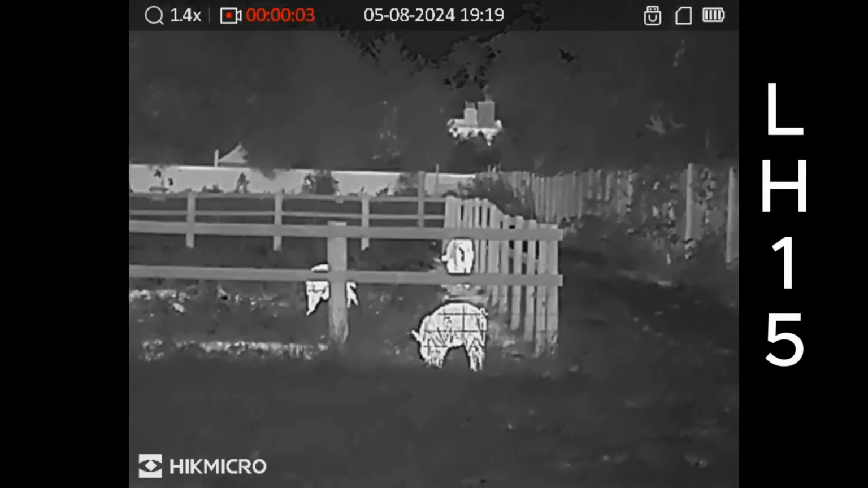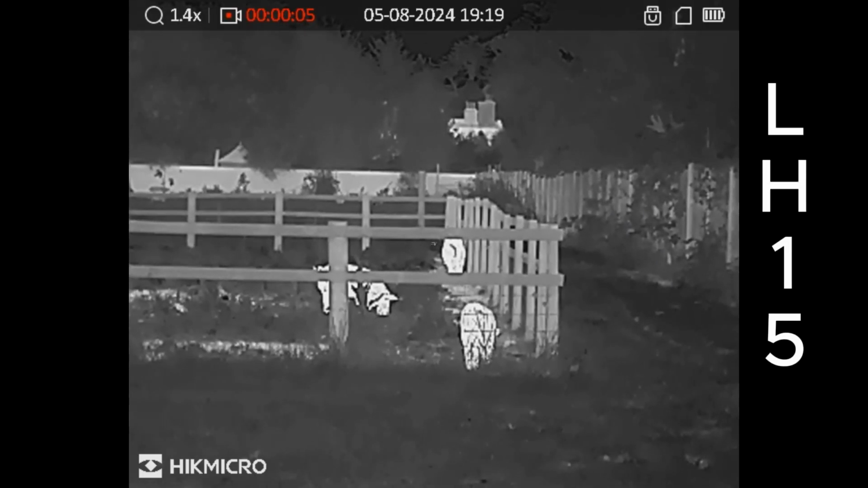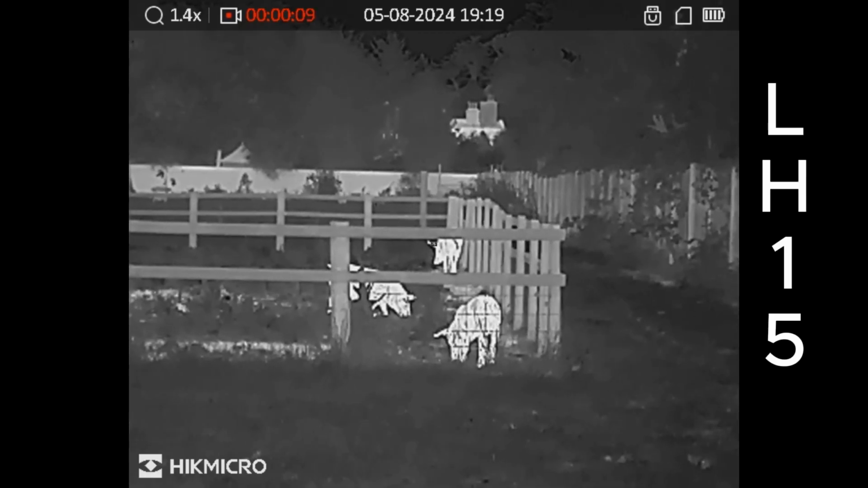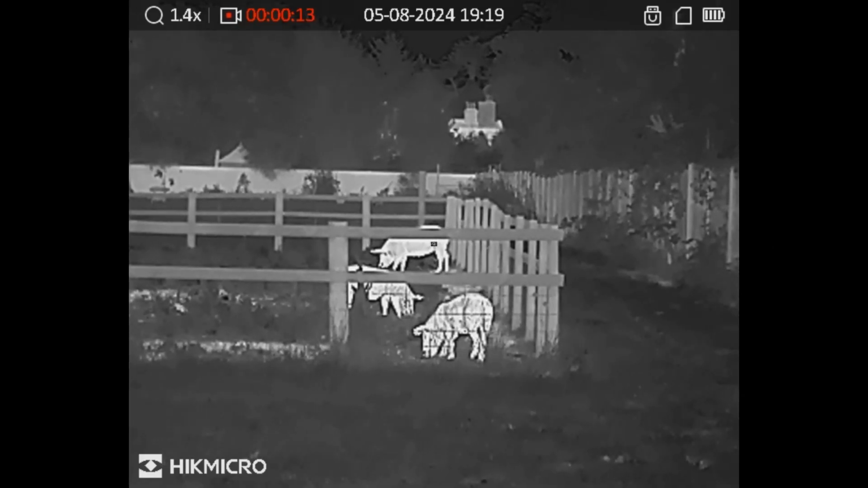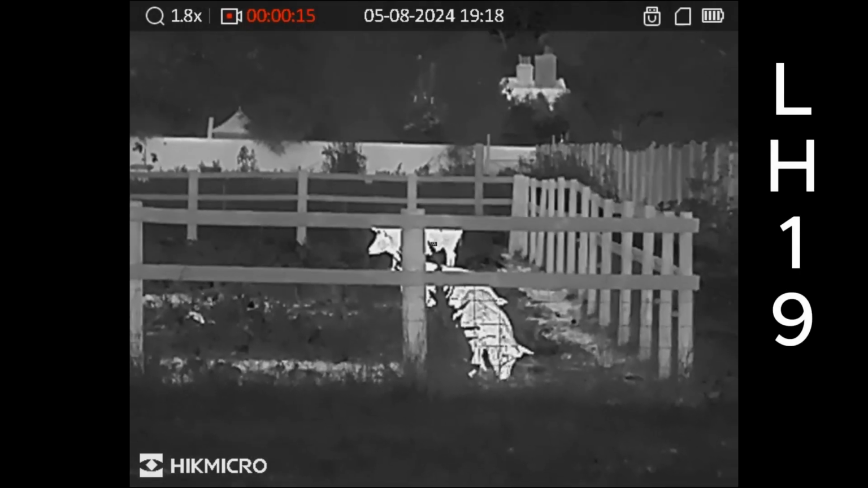On the 15, we're now in squirrel shooting territory. This is 22 yards away, and I've done this so you can get a better idea of that field of view and how far wider you can see on the 15. 19, a little bit less.